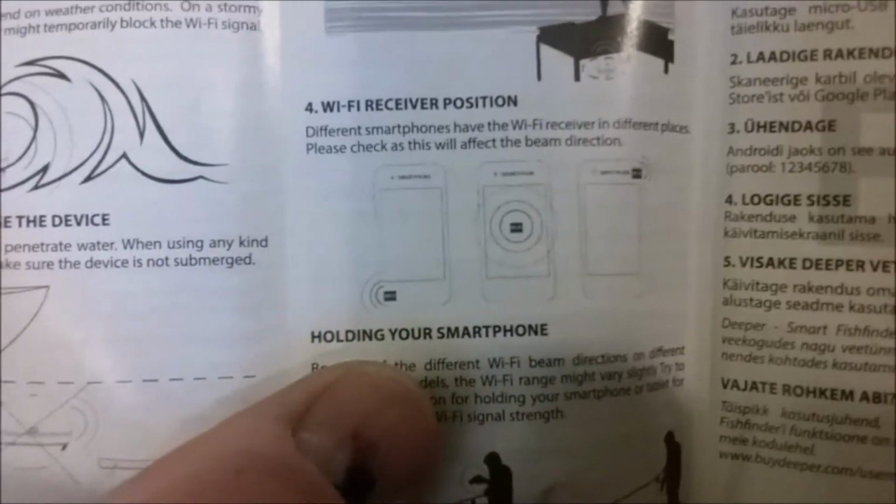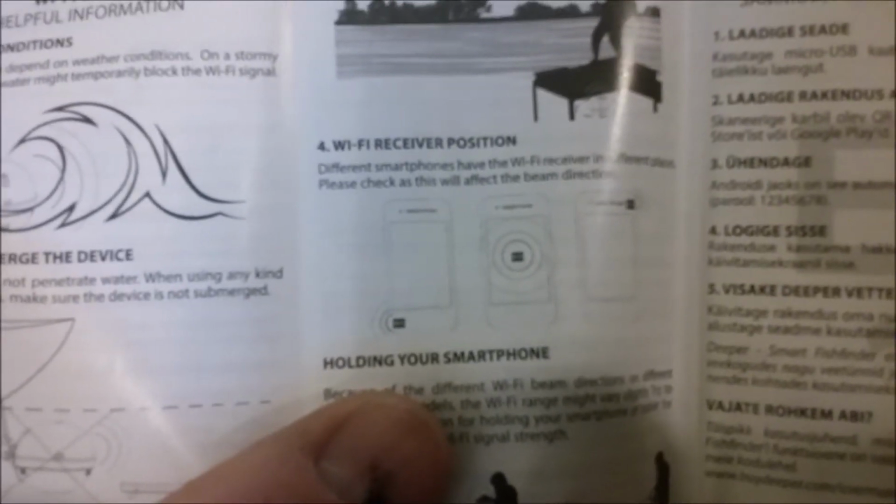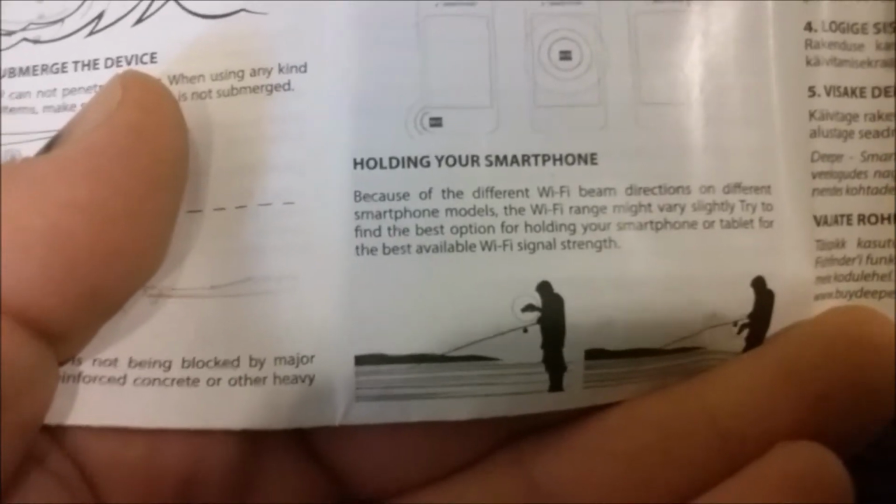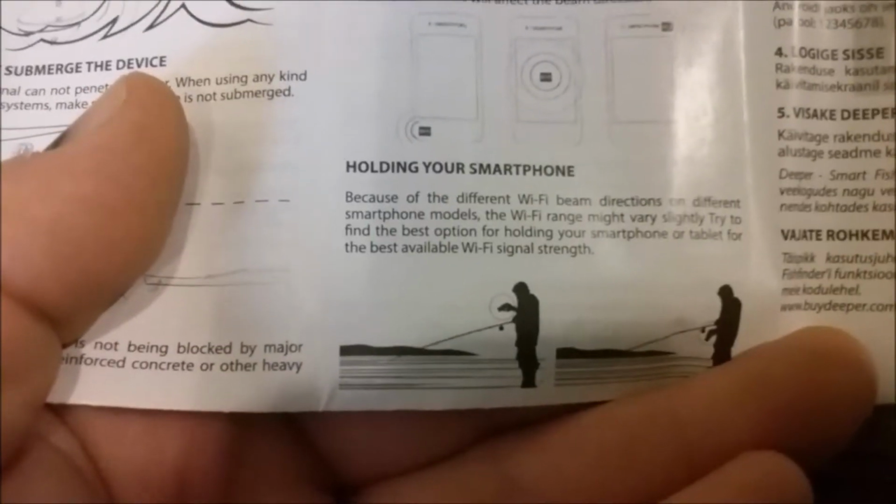Wi-Fi receiver position. Different smartphones have different Wi-Fi receivers in different places. Please check, as this will affect the beam direction. Holding your smartphone. Because of the different Wi-Fi beam directions on different smartphone models, the Wi-Fi range may vary slightly. Try to find the best option for holding your smartphone or tablet for the best available Wi-Fi signal strength. Now, the rest of this piece of paper doesn't give me any information that I can use.